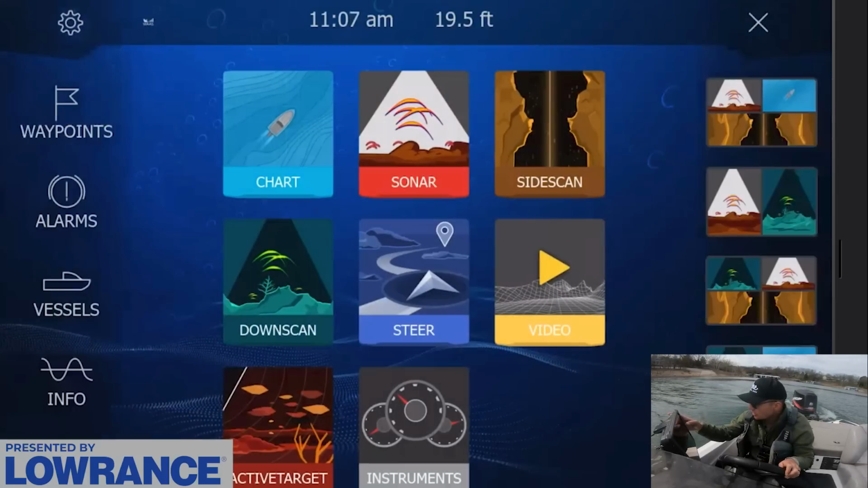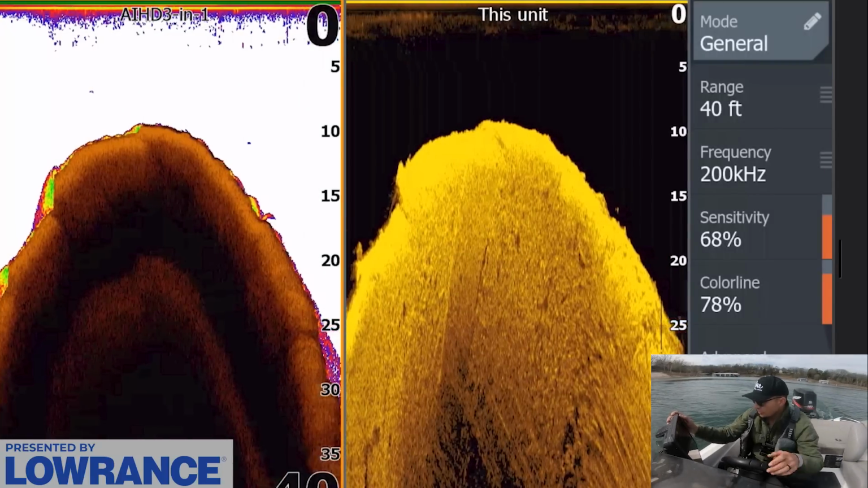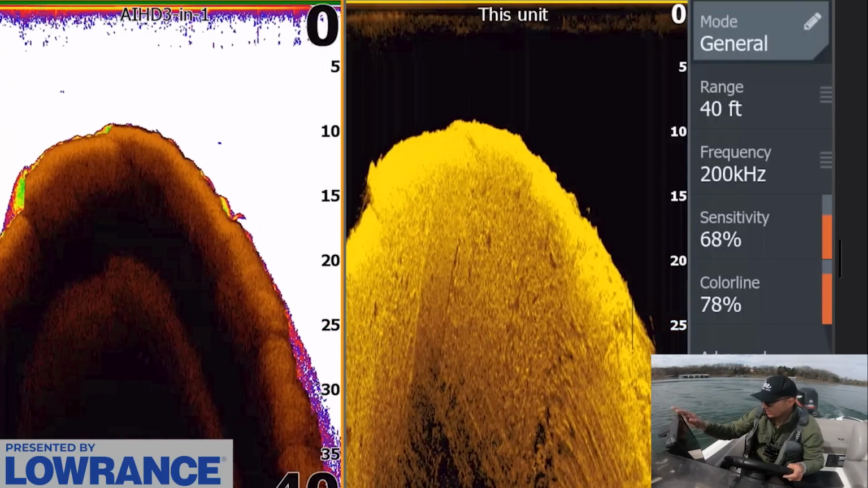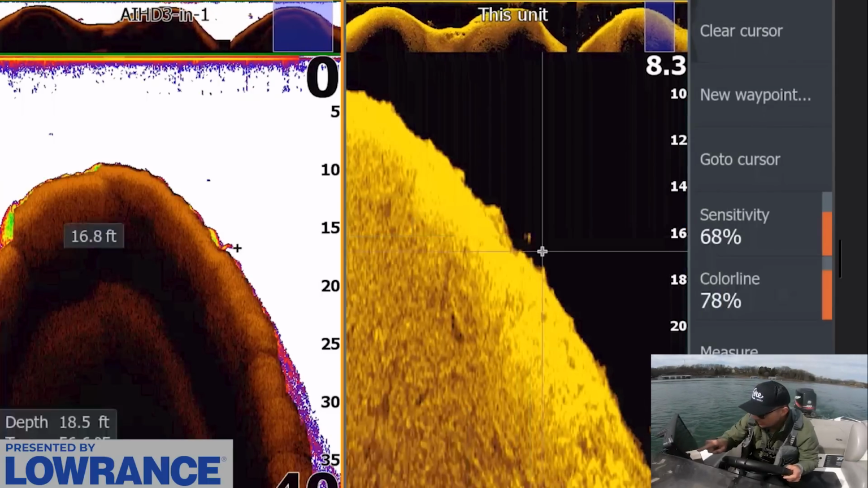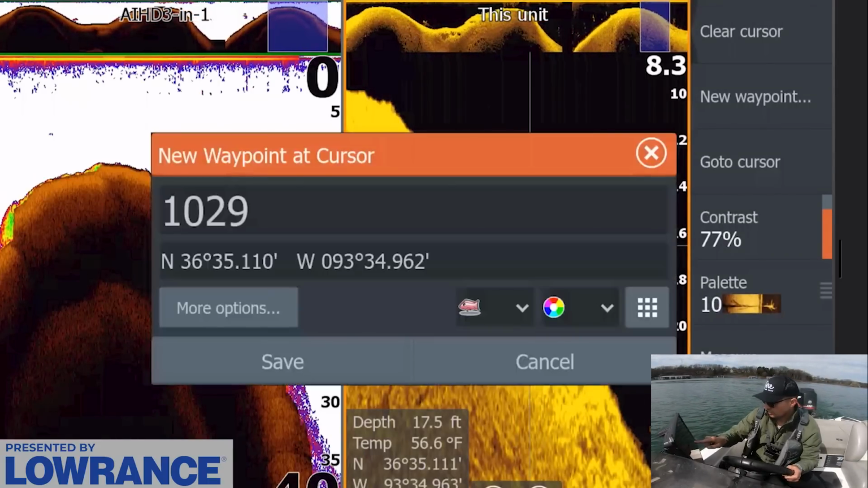Oh, is that a fish? Yeah, we see a fish right there, 15 foot. It's hard to see, but you can see it. We called him out right there. That's a fish right there. You can see him right there on 2D, down. We're gonna mark that fish.